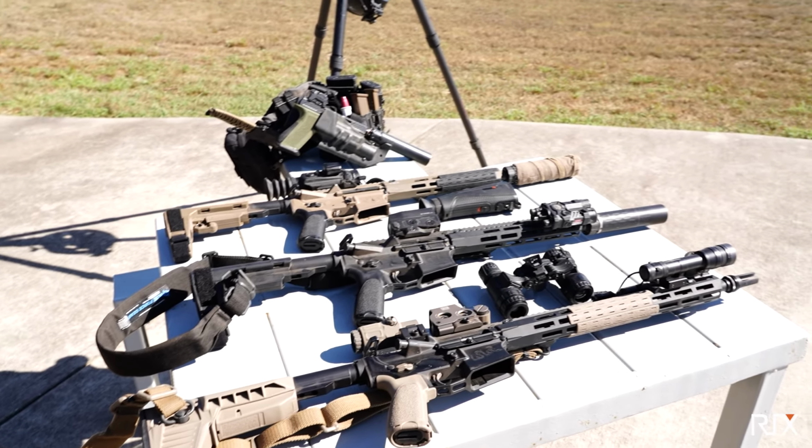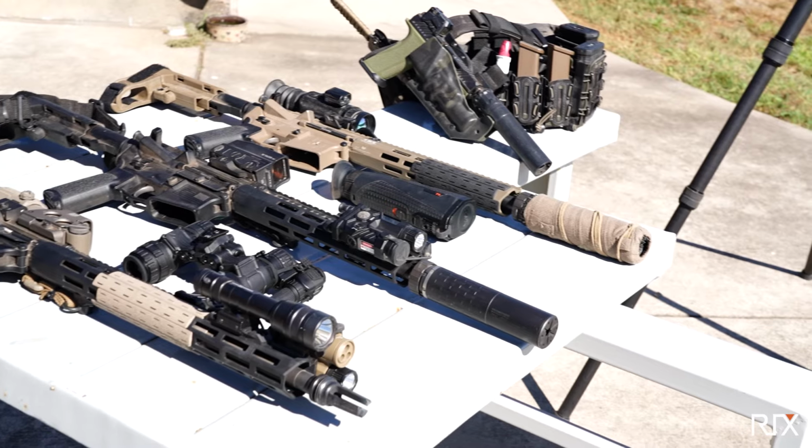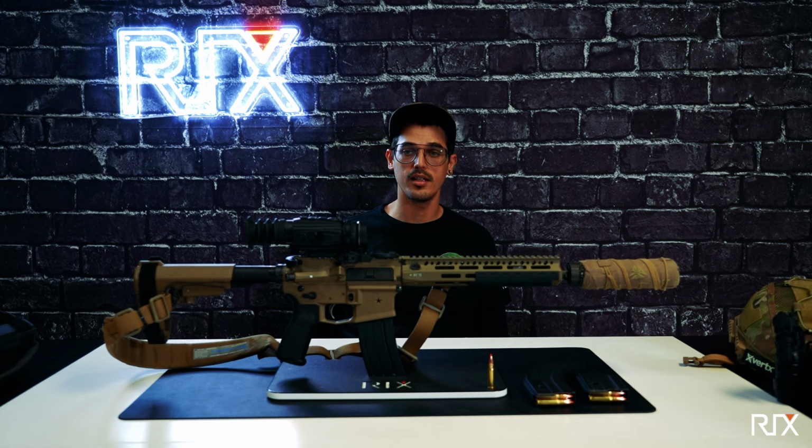Suppressors are necessary. Not even just for hearing protection, but when it comes to being out there, if you want to be able to continue hunting throughout the night, you should be shooting quietly. It just makes a lot of sense, and they look way cooler on the guns than without.